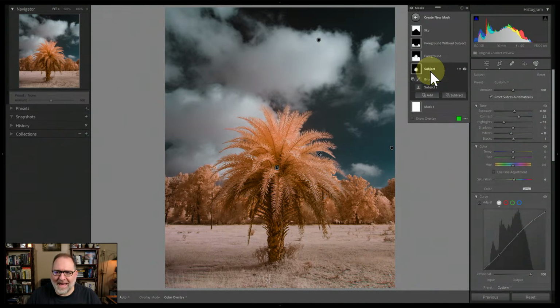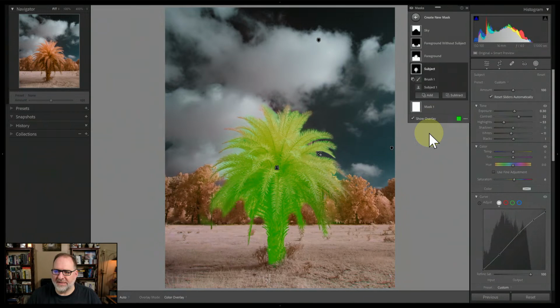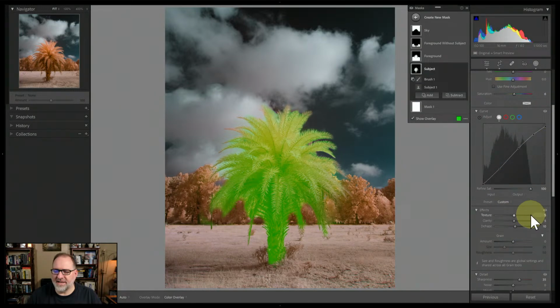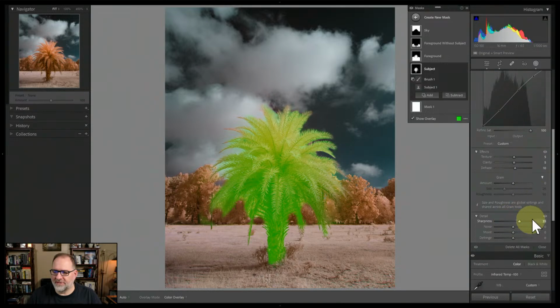If we go up to the next mask, we have a subject, and let me show the overlay so we can see what's being selected here. I'm going to take a look at some of the settings that you did. You've increased the exposure a bit, about 1/3 of a stop. That makes a lot of sense to add a little bit of a pop to your subject, add some contrast, bring down the highlights, little adjustments to whites and blacks, maybe add a little bit of saturation. You've got a little bit of a curve going on here, and then a little bit of texture, clarity, and dehaze. And if I go down further, even some sharpness. So definitely all of those make sense. You're trying to add a little pop to the subject, and that works.